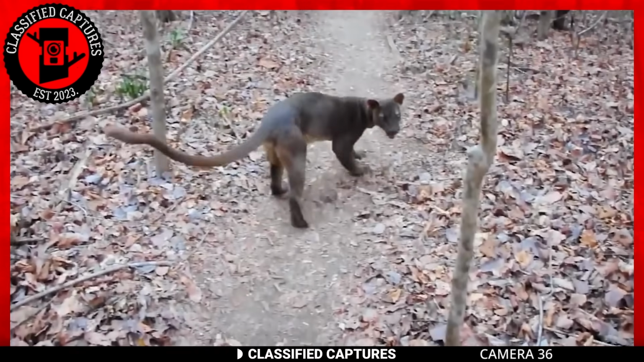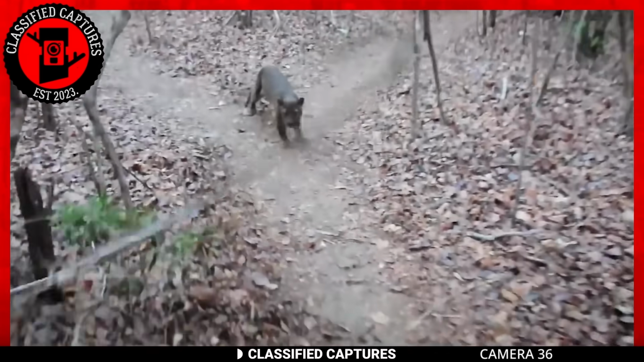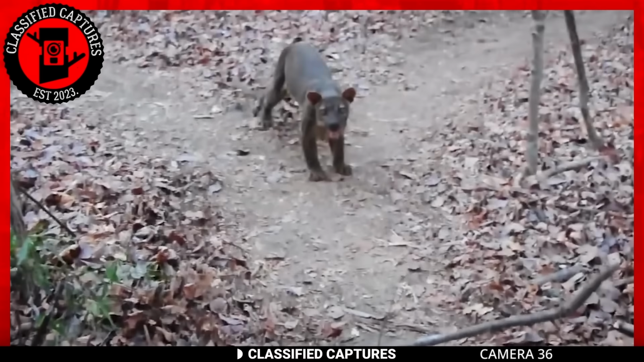While it would be a bad idea to adopt one, you can still visit Madagascar to enjoy those creatures, but be sure to take us along. We'd want to see them too.